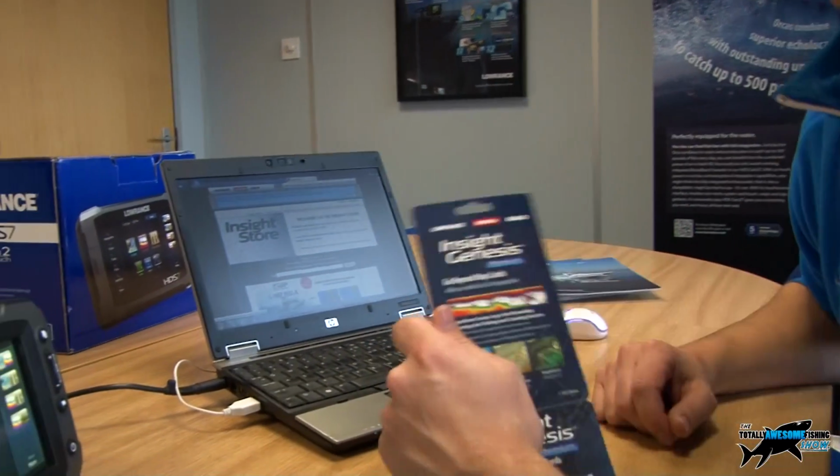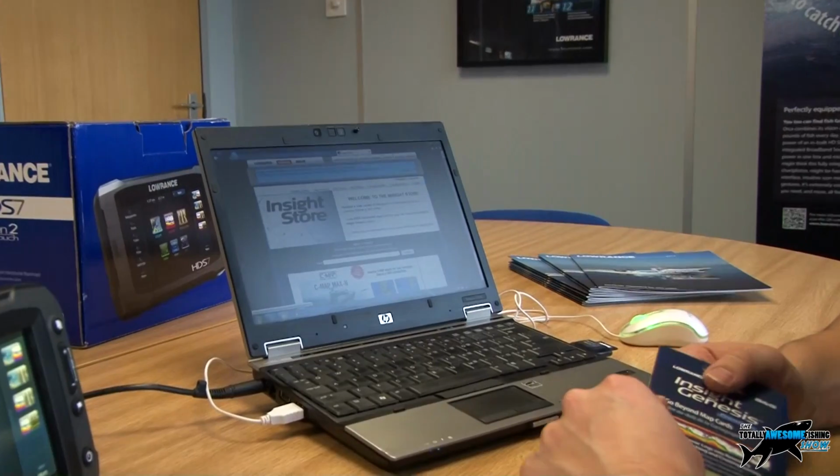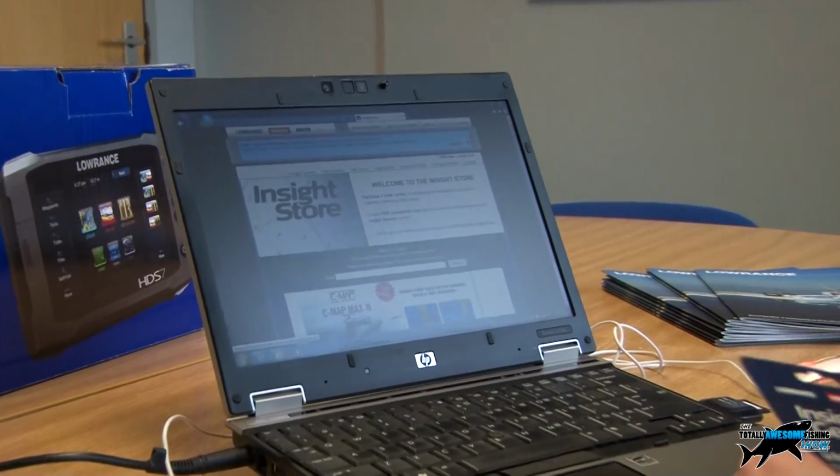Some of the units do have multiple card slots in them as well, so it's not a problem. You can just put one chart card in one slot and a blank memory card in the other slot for all your recordings. And then from your SD card, we'll plug it into the PC here, and we'll take you through the process of generating your own map online.